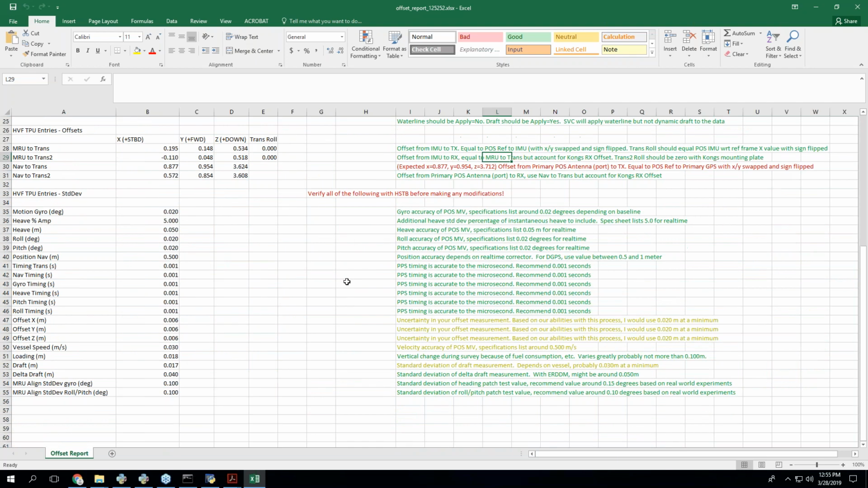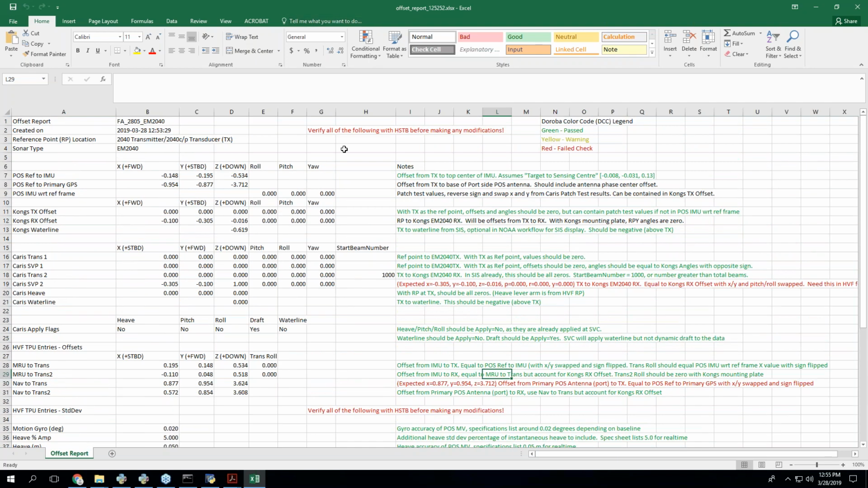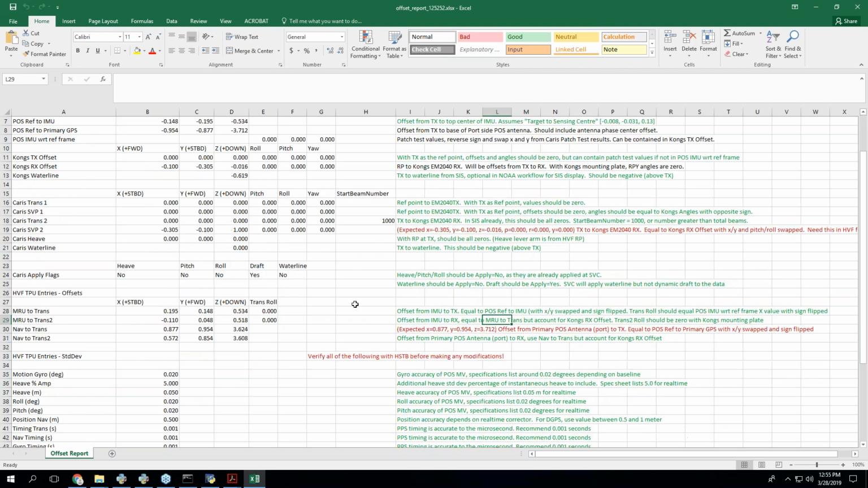So I think you can take this, and what I'd like to do is get a bunch of these. I'd like to get one of these from every boat that I know of, just so I can see what you're doing, and see if we need to change things, or see if there's any difference between boats with the same sonar or boats that are the same boats, right? See if there are differences. Maybe there's some information there that might be interesting.